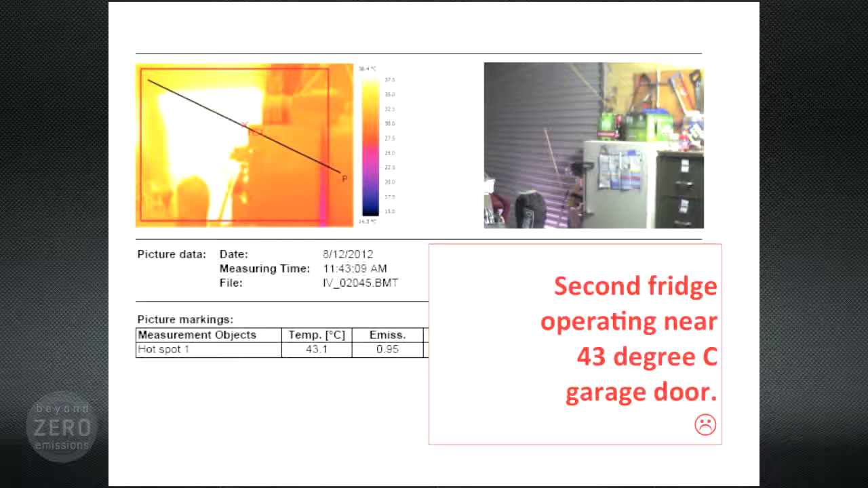If this fridge were an Esky, and this family were out camping, they wouldn't put the Esky in the 43-degree sun if they could possibly avoid it. I didn't do any detailed calculations or other measurements, but I did tell the homeowner that this second fridge would be costing them hundreds.